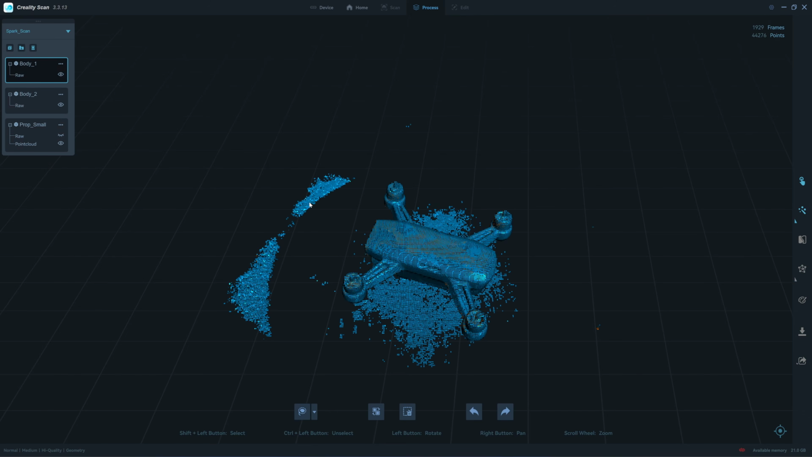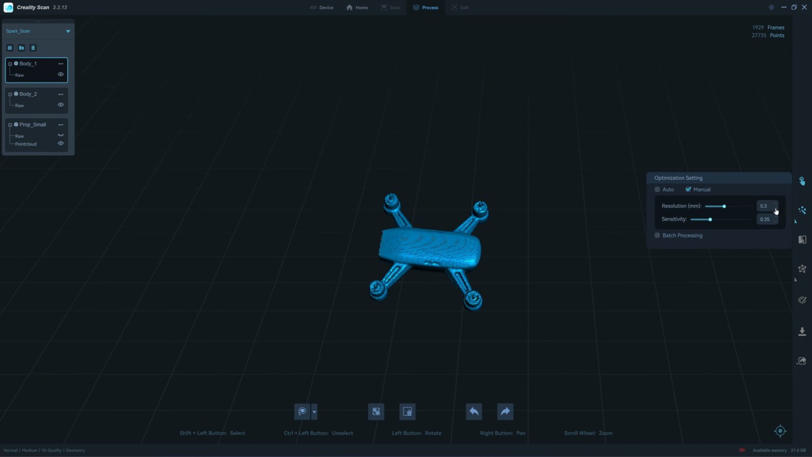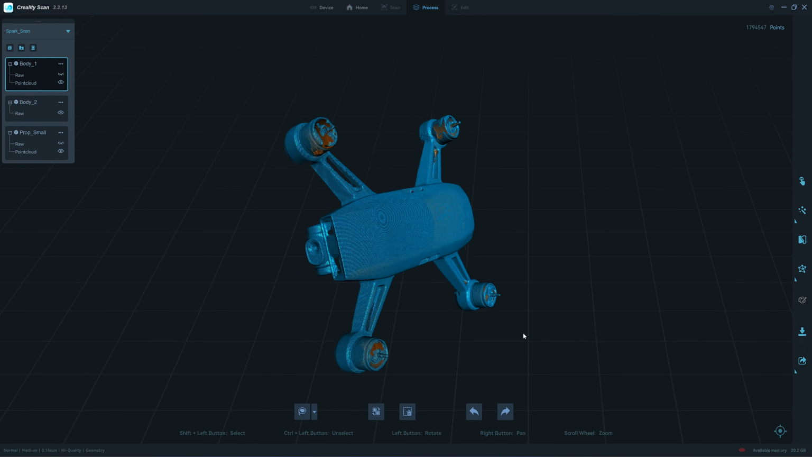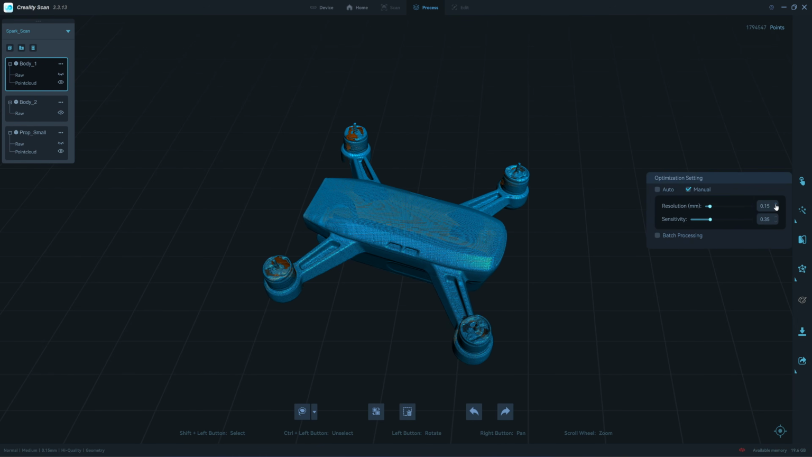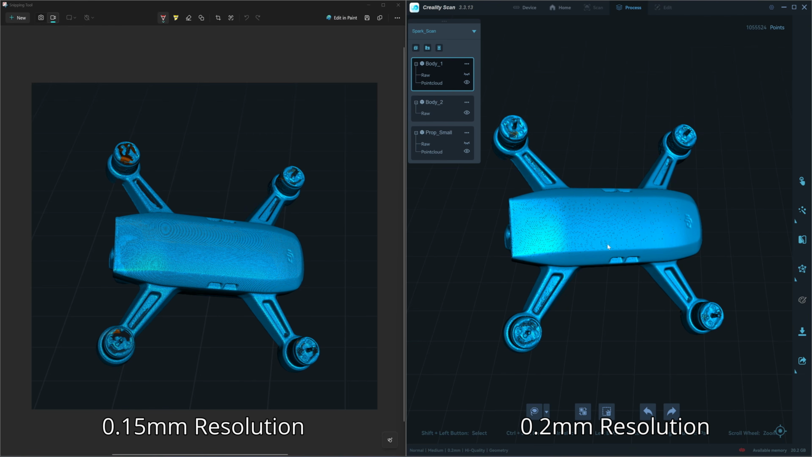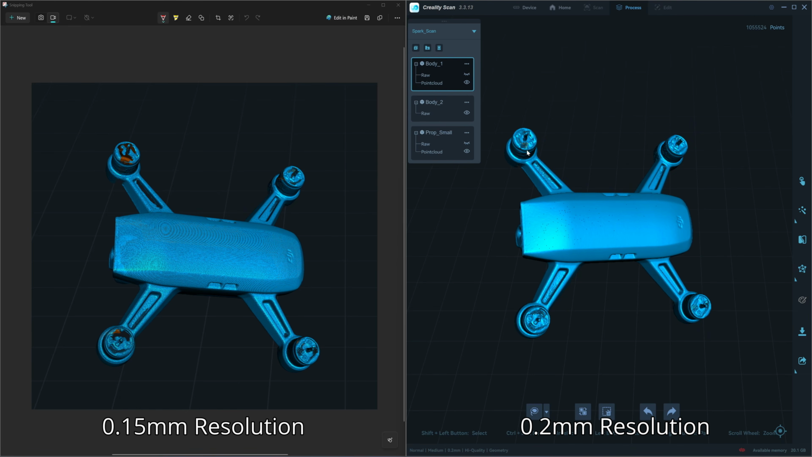Okay, let's process the drone body. I will choose 0.15. Okay, here's the result from 0.15. Okay, I will capture the screen and then I will increase the resolution to 0.2. See if there is any difference. Okay, the result will surprise you. I think 0.2 looks better than 0.15. There's more complete point cloud here, and here is missing, and here it comes back.